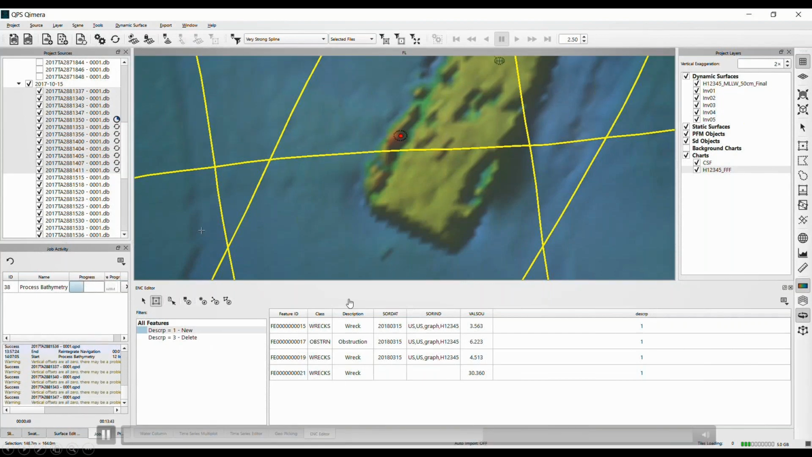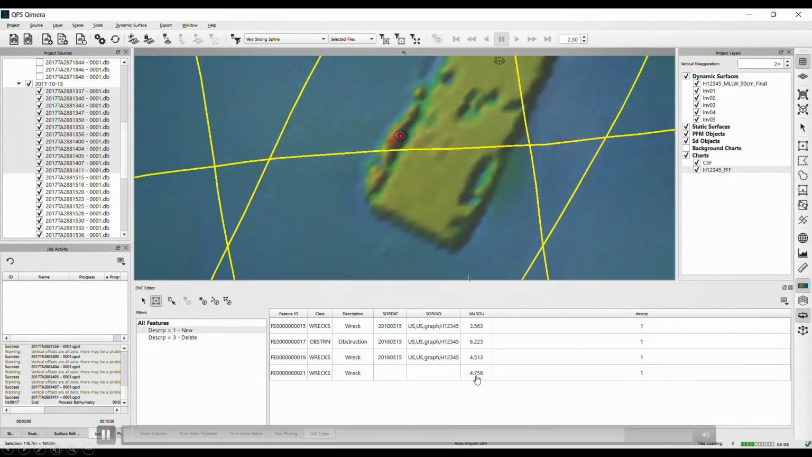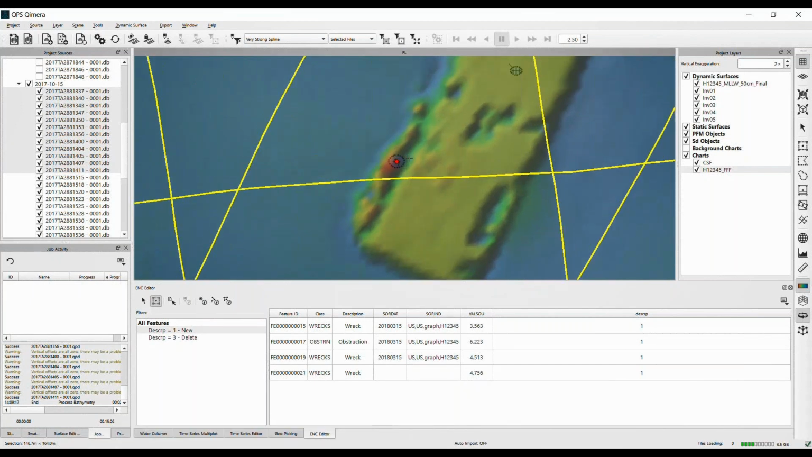No problem. All right. So we're looking at this rec here I have in as a new feature. It's obvious which one it is. It's the 30.36, and I'm doing the processing right now. I'll jump ahead a little bit, and we're going to see it. There it goes. It bounced to a 4.76 automatically based on those changes and including the VDATUM separation model.